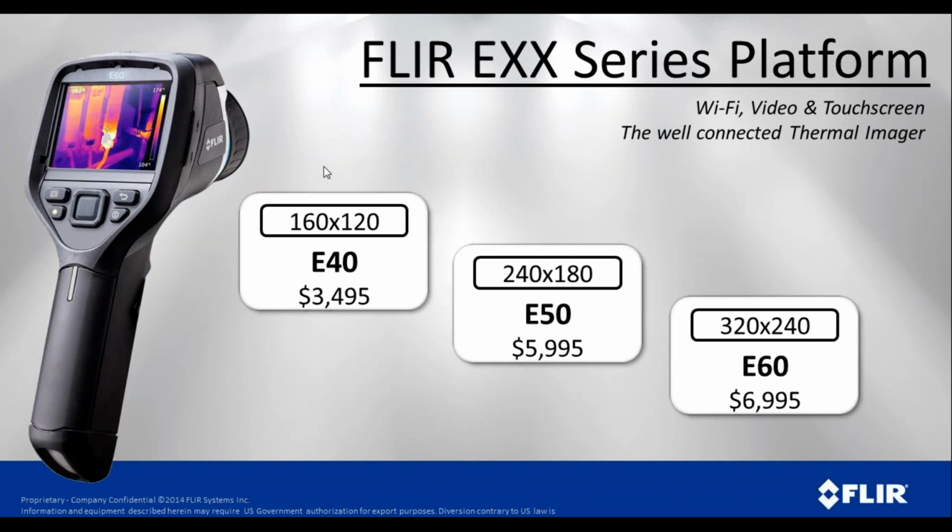As you can see in this series of cameras, we have 3 different models, and they are different resolutions. Now, one thing to keep in mind and one thing to consider, both in the EX series and the EXX series cameras, we have an upgradability pathway to keep in mind.